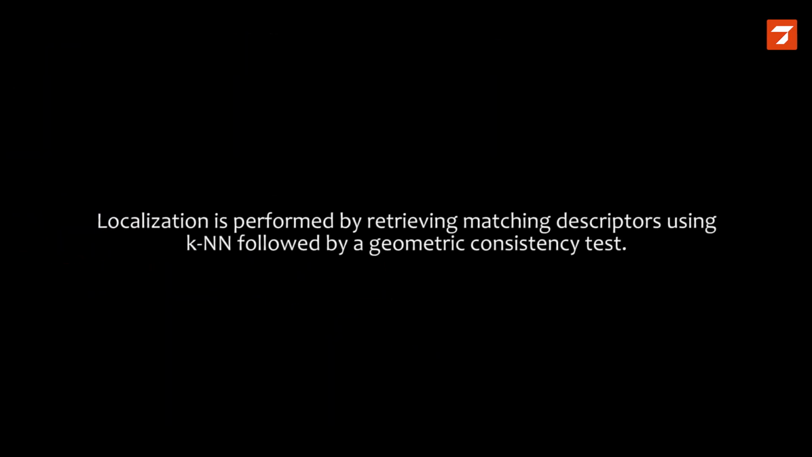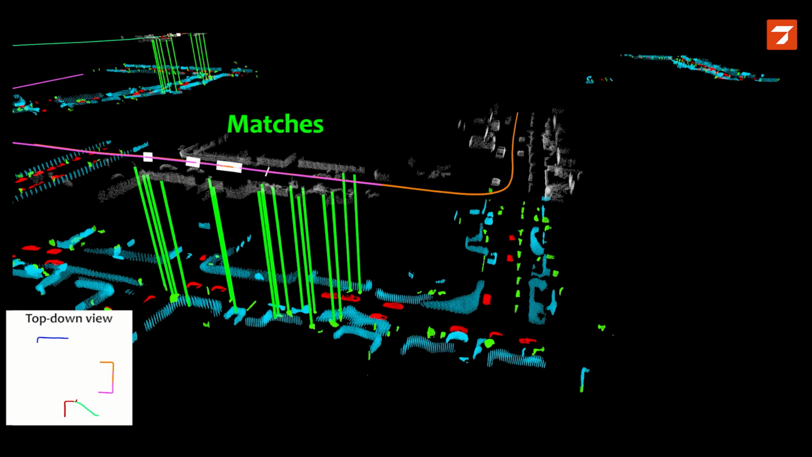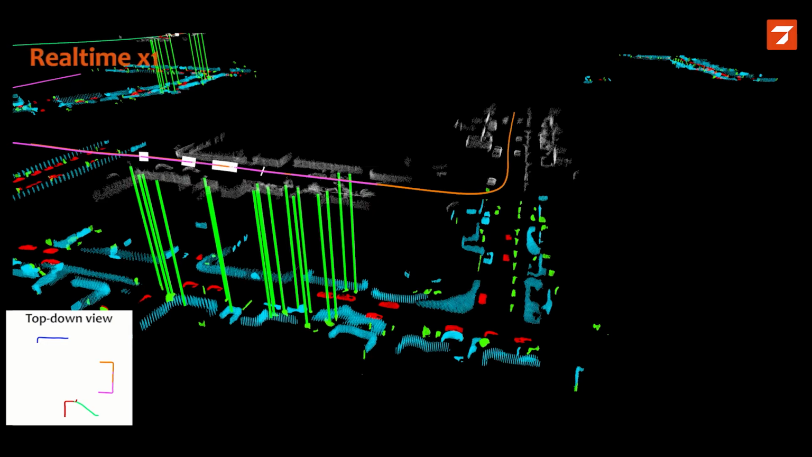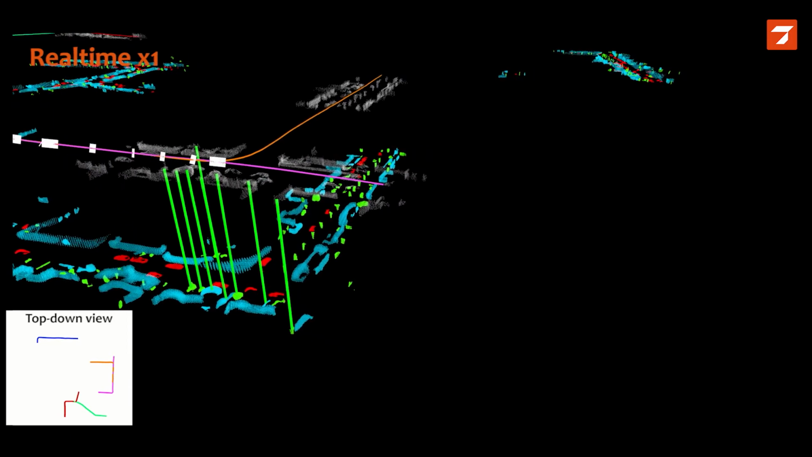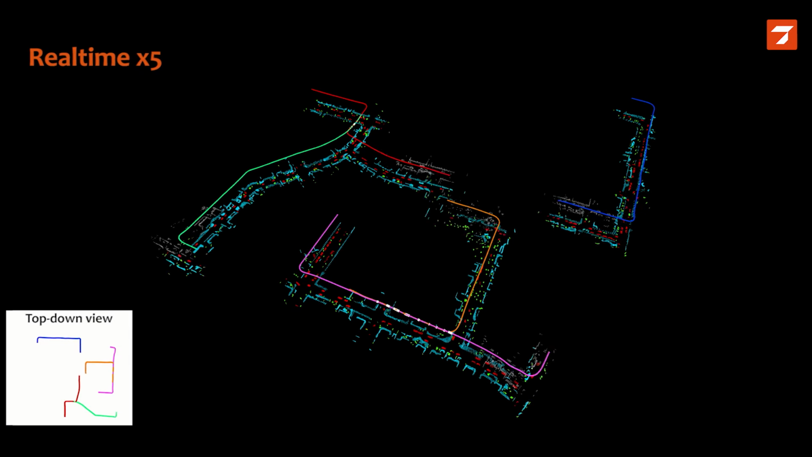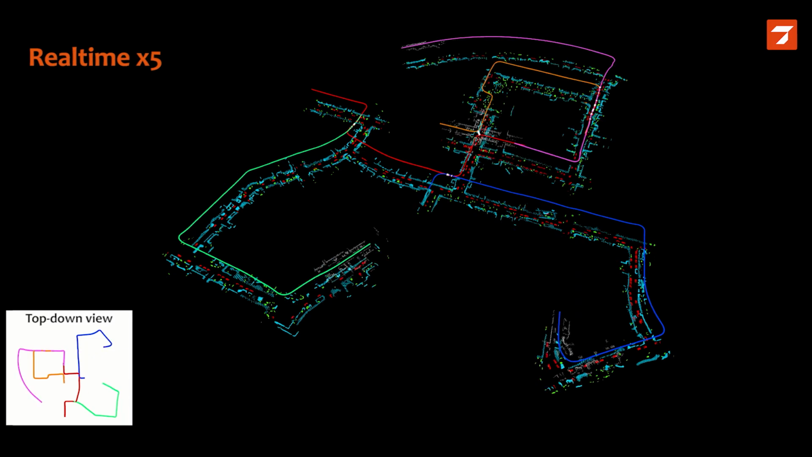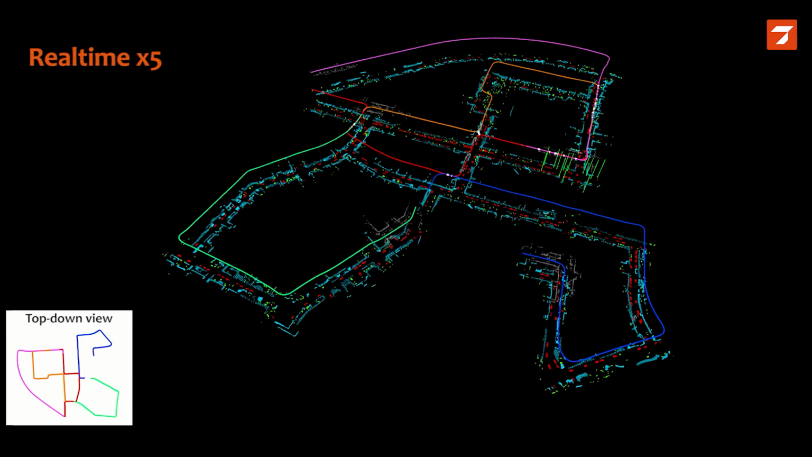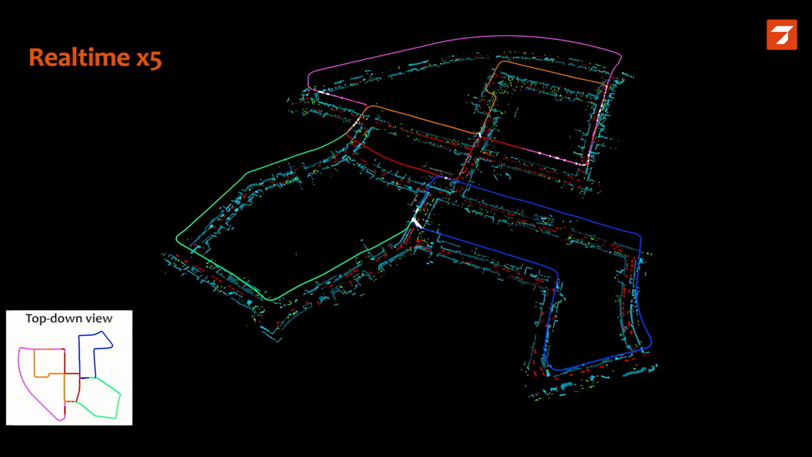Once again, we're using KNN to retrieve the descriptors, and we have this geometric consistency test to output the localizations. Now we took advantage of the semantic information by basically doing the global localization by not using the segments which were vehicles, as these could be moving. So we are able to localize at 10 Hz with 5 different Velodyne sensors. And we only need 60 kilobytes per second to transmit the descriptors to the database, which is an effective compression of 44 times as compared to transmitting the full point clouds.